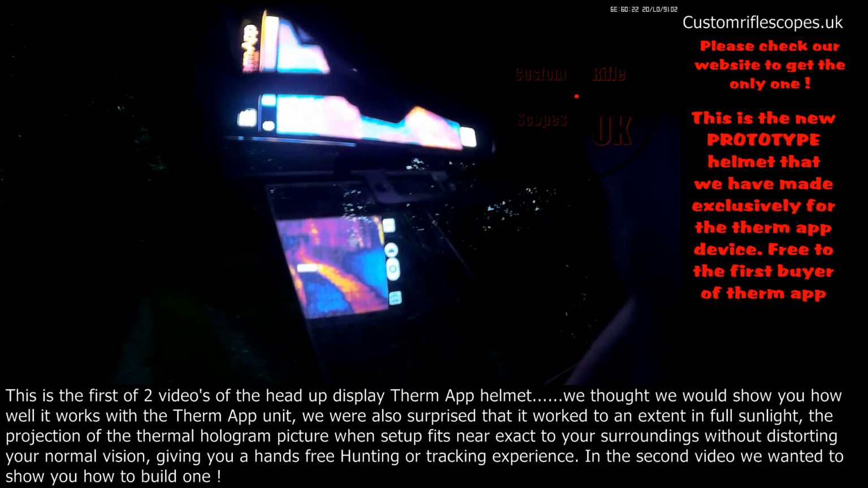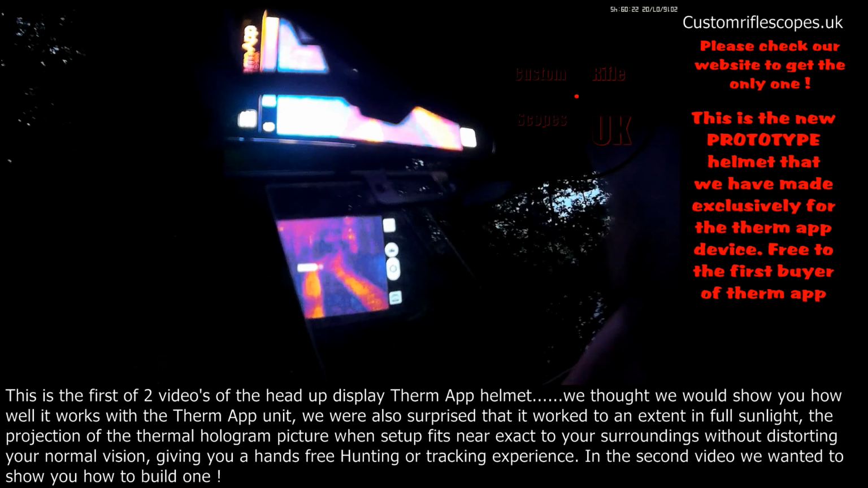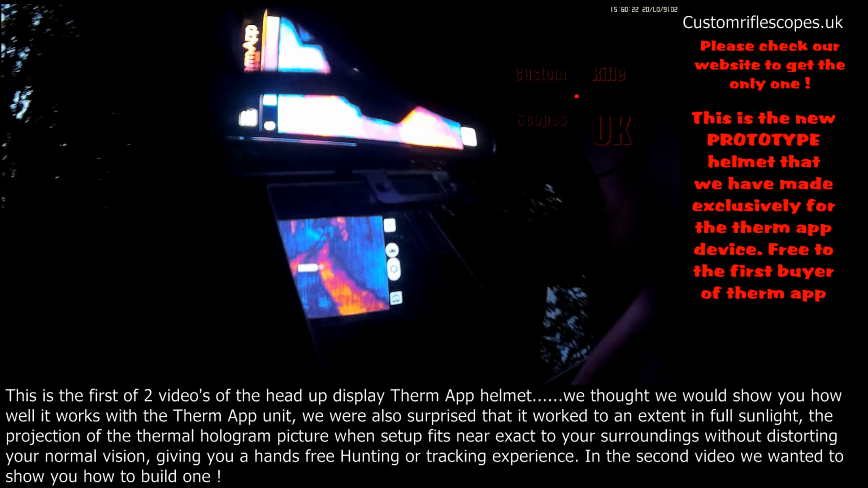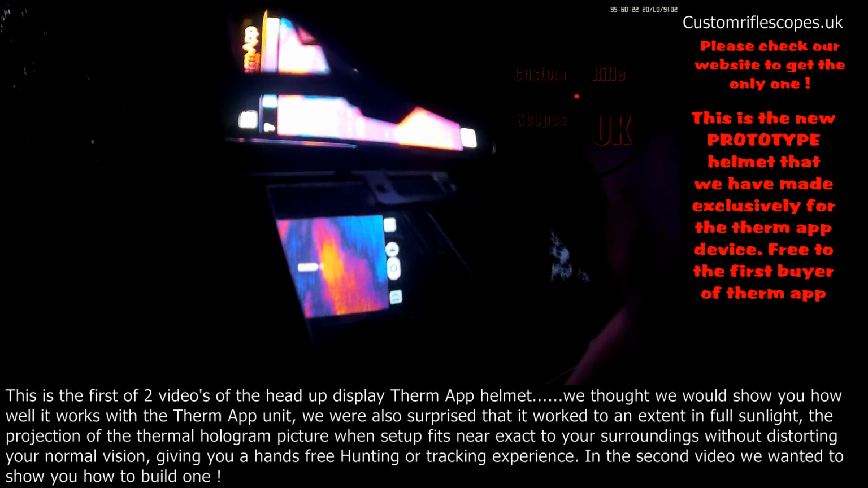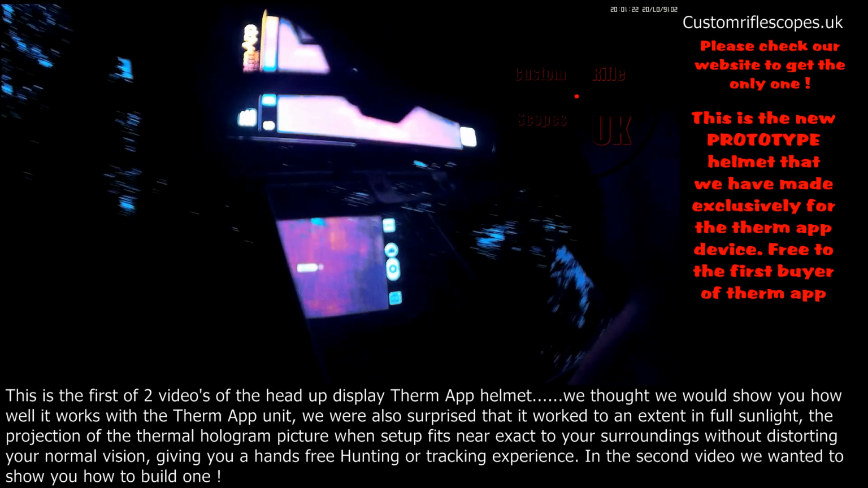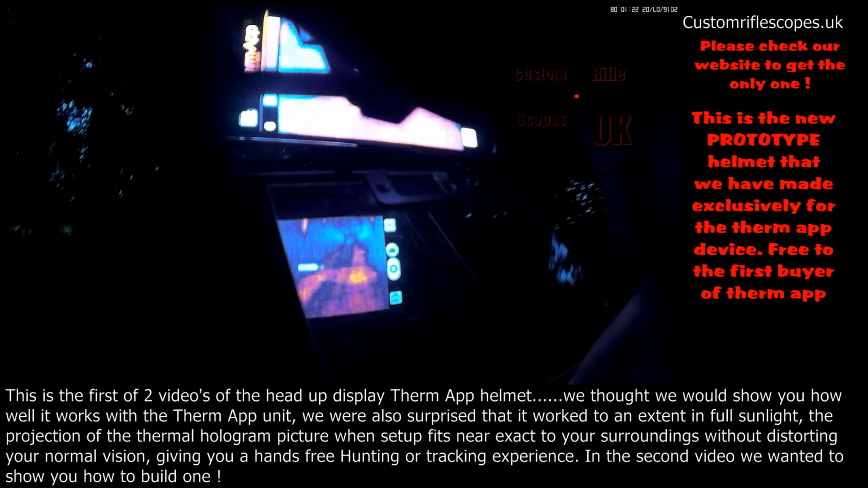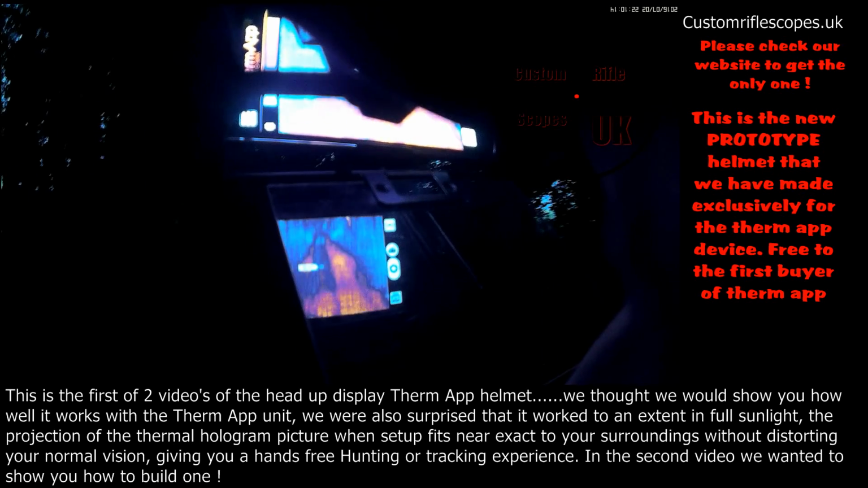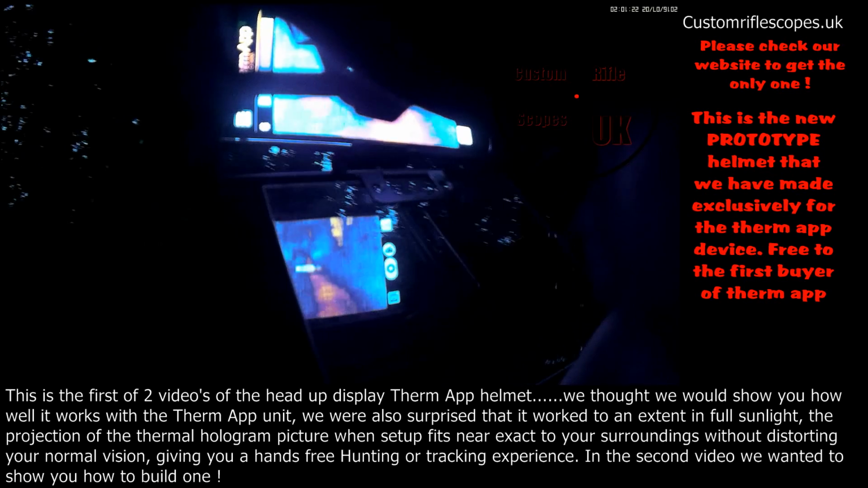And as you can see, it's quite fluid. There's no glitching as I walk up the path. It's pretty good. I don't even need to look out my peripherals now, it's getting too dark for that. I can just follow the tracks, the thermal. Just looking around now, see if I can see anything. Obviously the trees are still heated up from the sun today. Like I said before, thermal imaging isn't perfect. It does have its limitations.